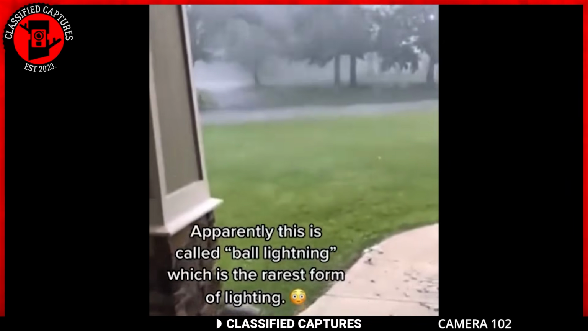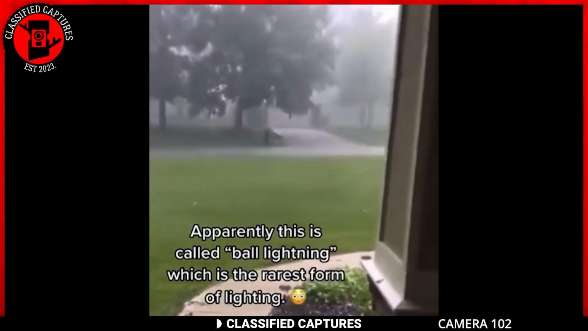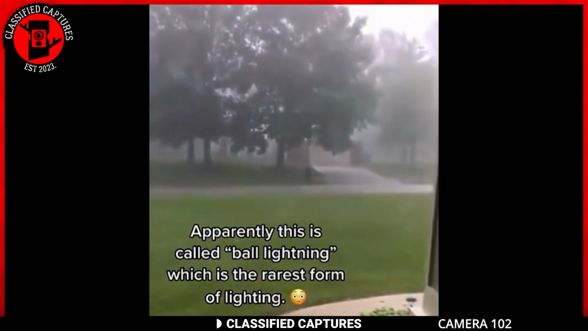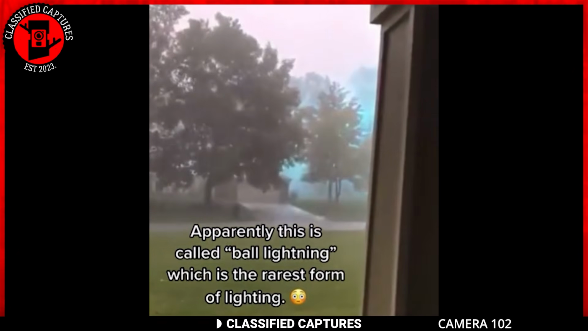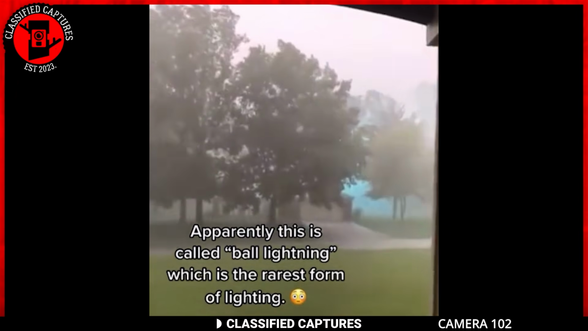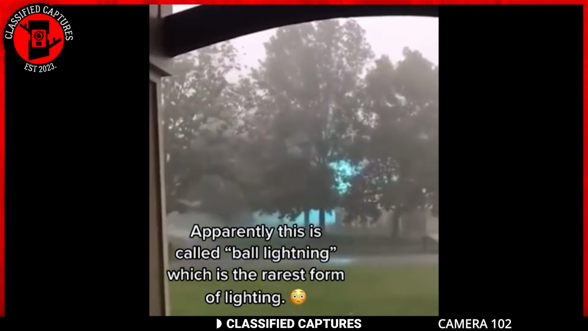Imagine being at home and expecting a lightning strike based on how the weather has been in the last few hours or days, and then seeing something like this. Looks like a spell cast by a witch or warlock, right? Or am I the only one thinking that? Anyway, I did some little reading around and discovered that this couldn't be further from the truth.